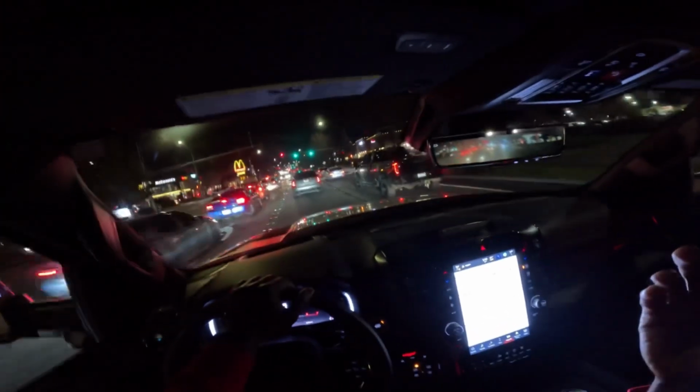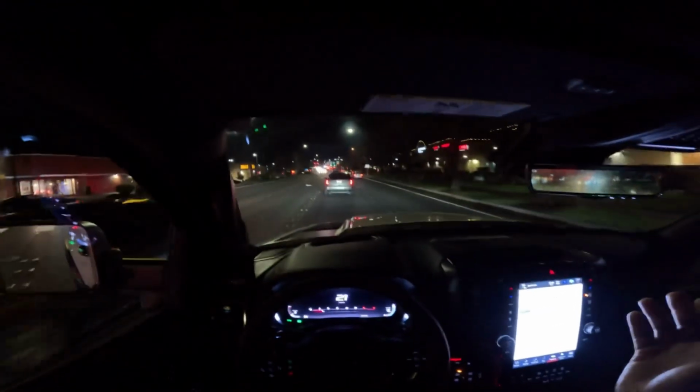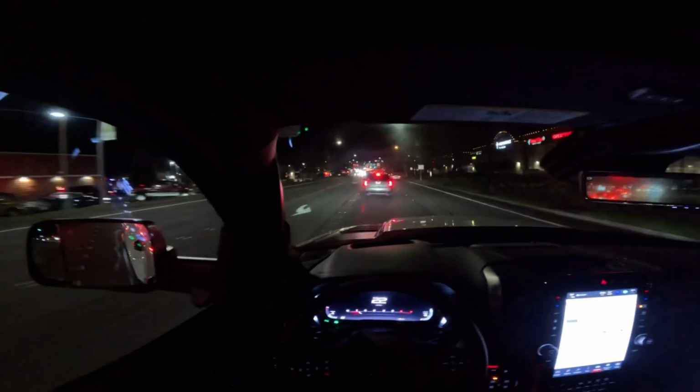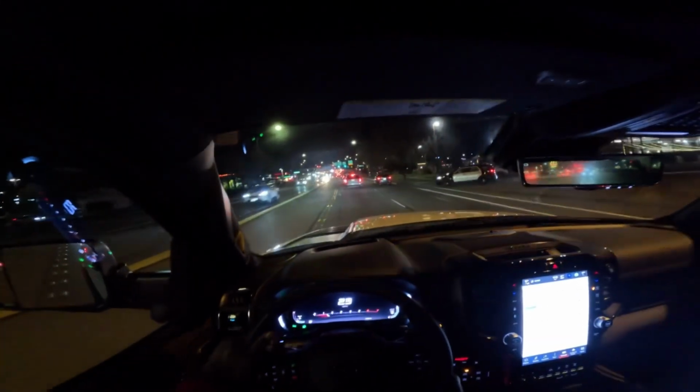So in the city, I get about 8 to 9 miles per gallon. And on a highway, on average, sometimes I get 14 miles per gallon, and sometimes I get 12 miles per gallon. The only thing I don't like is that when you drive it in the city, people brake so much that I have to consistently push on the braking, and I do not like that.